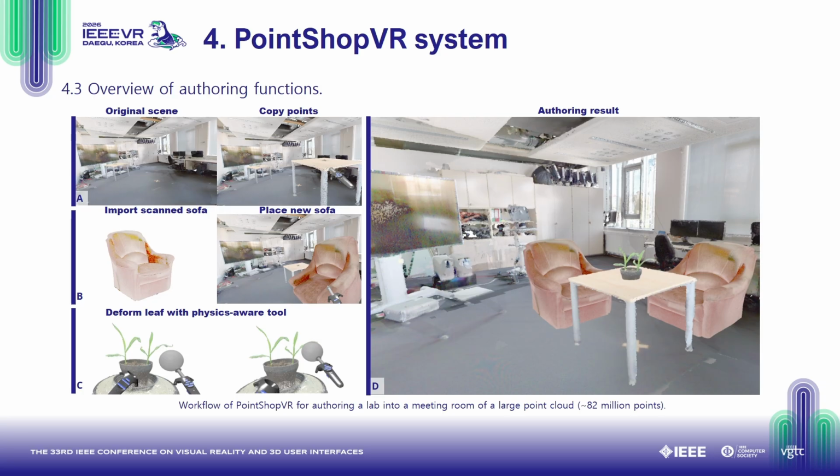Based on the mixed CPU-GPU data flow, PointShop VR offers basic authoring functions such as moving, adding, copy-paste, and physics-aware pushing. We illustrate the workflow as shown in this figure. An original scene of a living room is shown in figure A. The user copies a table and pastes it to another place, imports a sofa from local drive and positions it using grabbing-based manipulation, and lifts the leaf of the plant by using the physics-aware tool. Finally, we can see in figure D, the final meeting room is composed by rearranging multiple objects with intermediate visual feedback in the immersive point cloud.